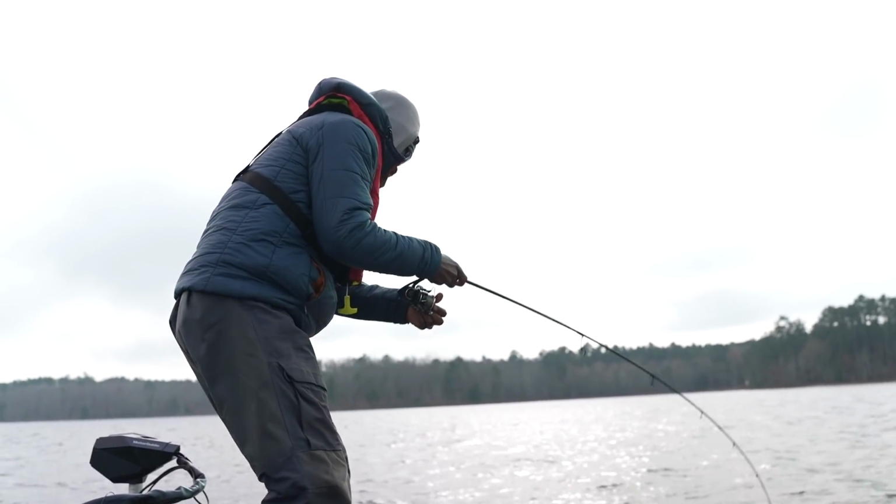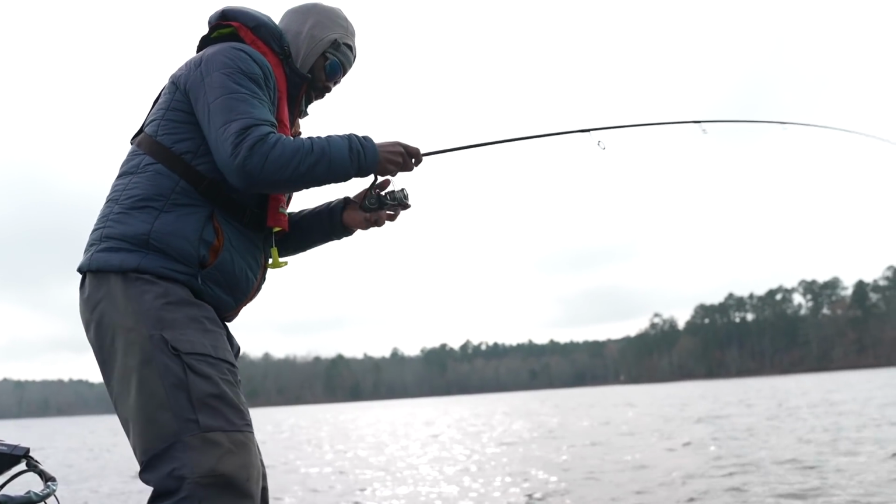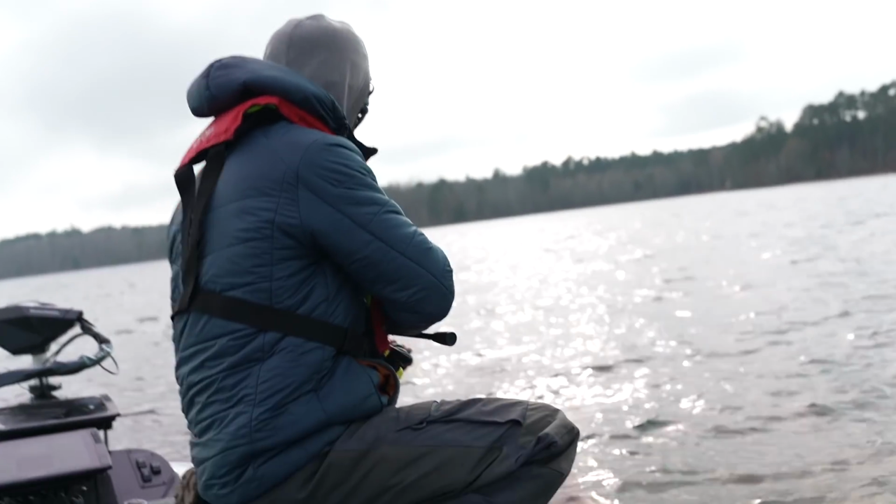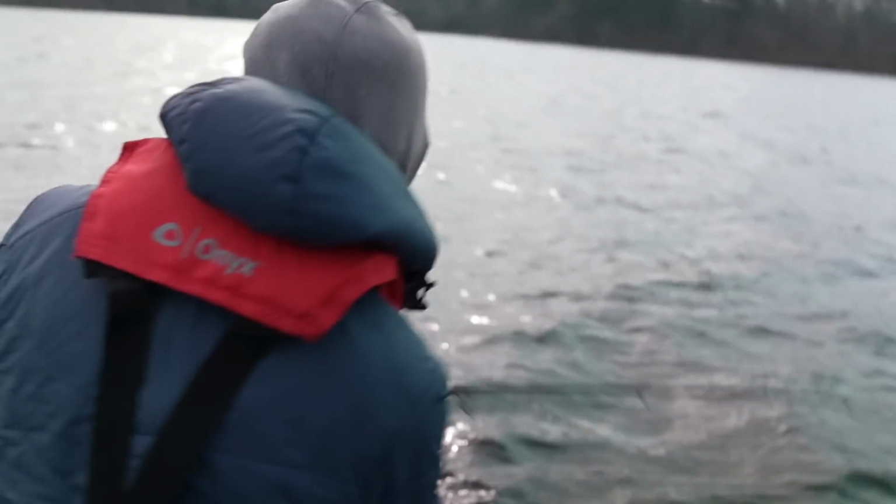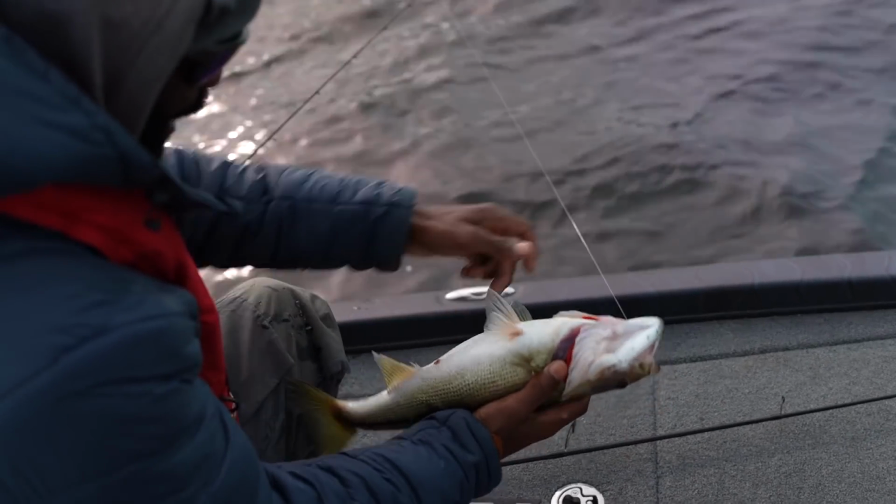Wow. Oh, dude, look at all the threadfin shad he's spitting up. Look at all the shad. Dude, that little Streaks is a monster when they're feeding on small shad like that. That is a monster bait. Okay, now look at this. Cake, birthday cake right there, baby.